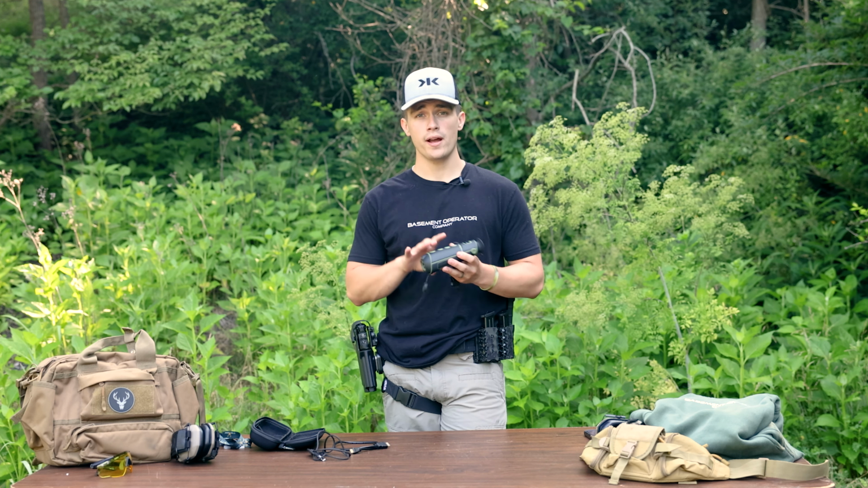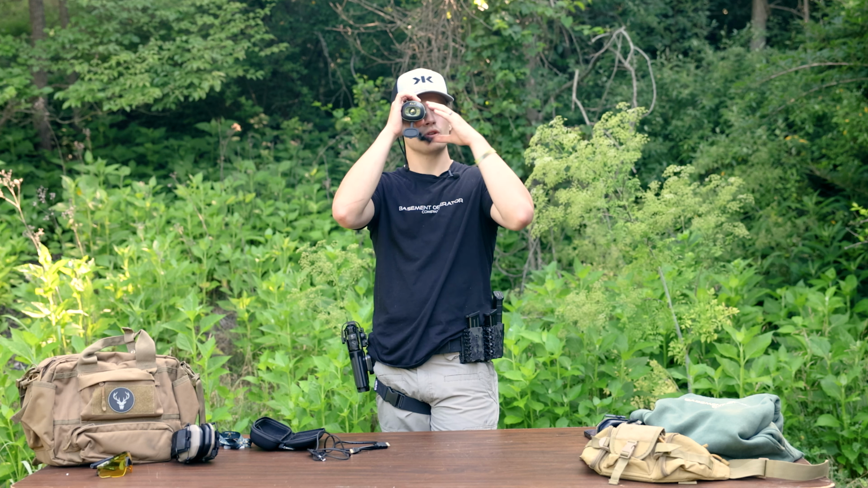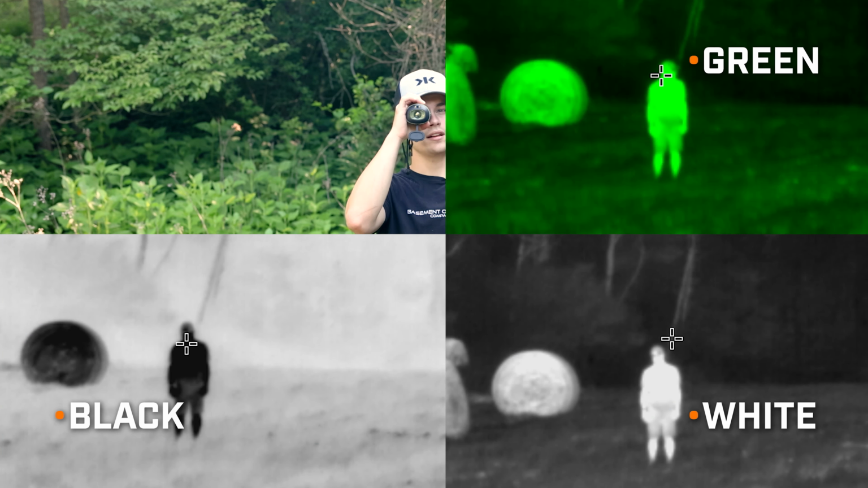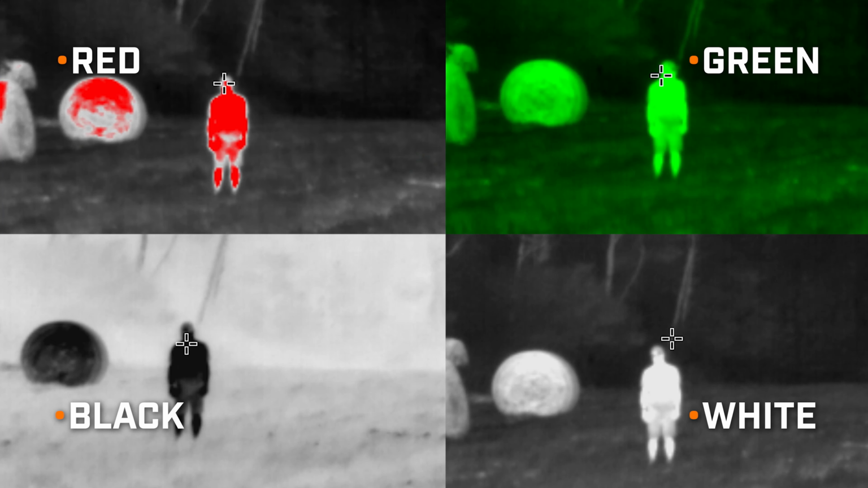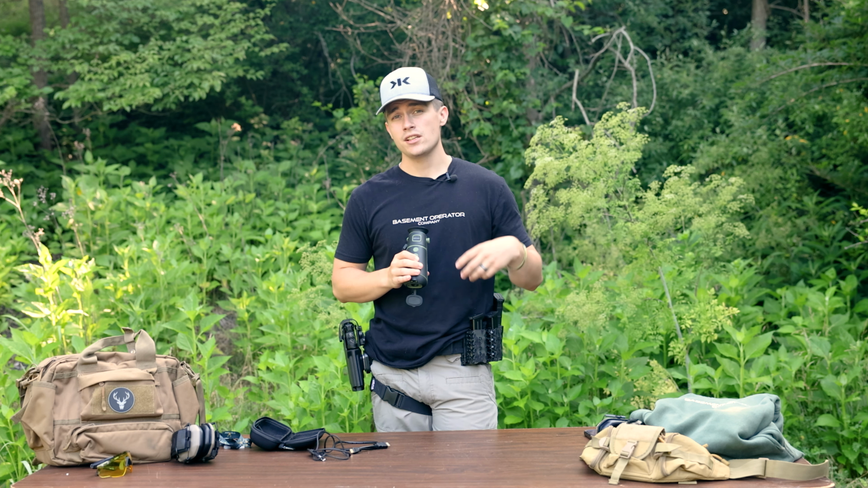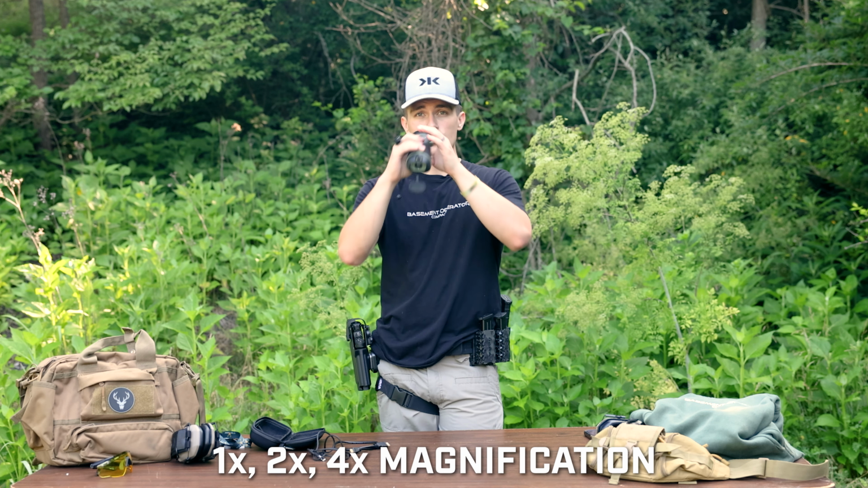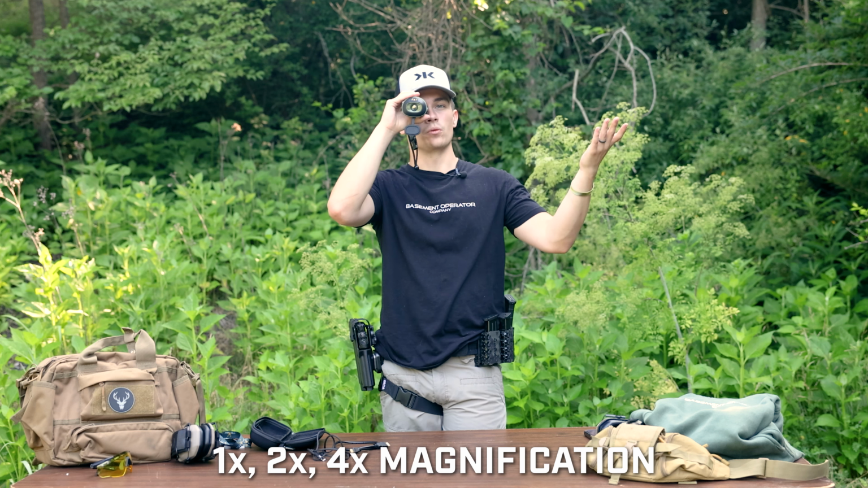You have 4 different color palettes. You have your traditional white and black color palettes, then you have a green color palette, and then you have a red hot color palette. Red hot's my favorite. With all thermals, red hot's kind of my go-to. You have 3 different magnifications: base mag, 2x, and 4x. They are digital zoom, so when you have your normal, I like to just run 1.